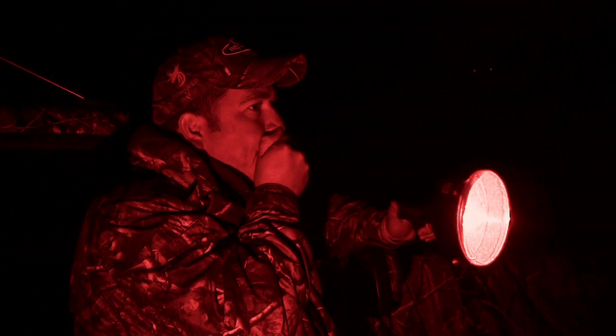The lamp picks up the eyes of the fox. When we've got his attention, the eyes are shining back, but as soon as we lose his attention and he heads off, it all goes dark. We need to keep the fox's attention and keep him coming our way. If he gets bored, spooked, or decides he doesn't fancy it and heads off in the other direction, we'll lose the eyes and ultimately our shot.